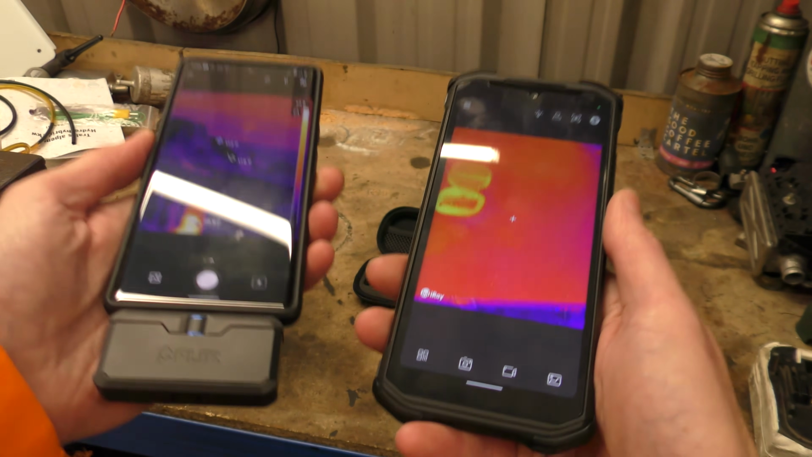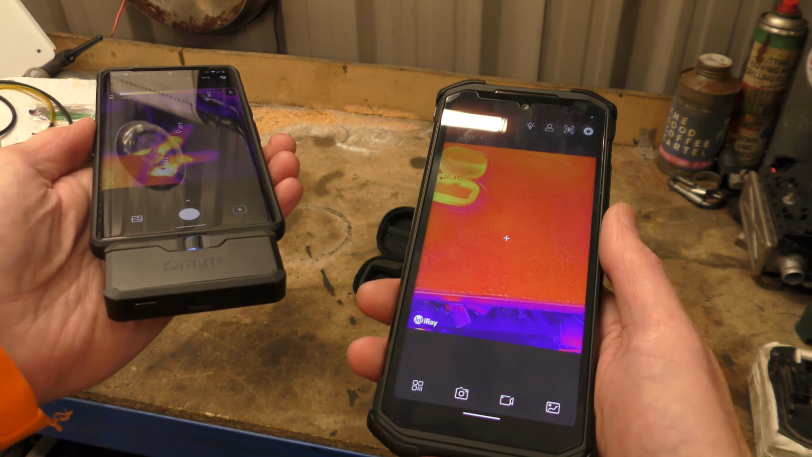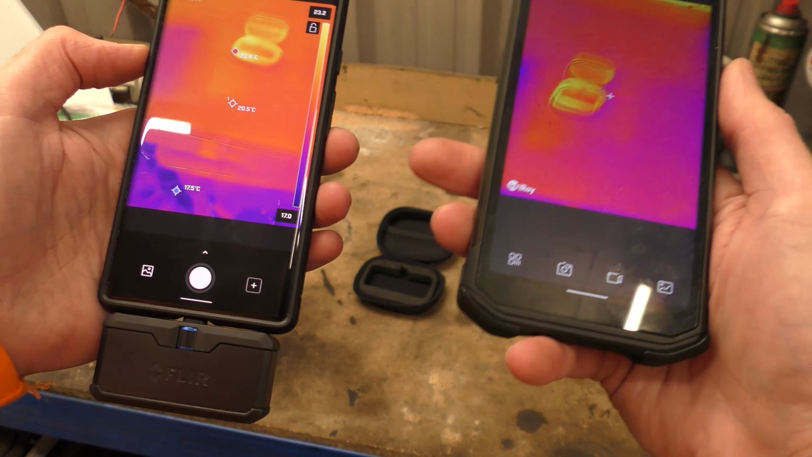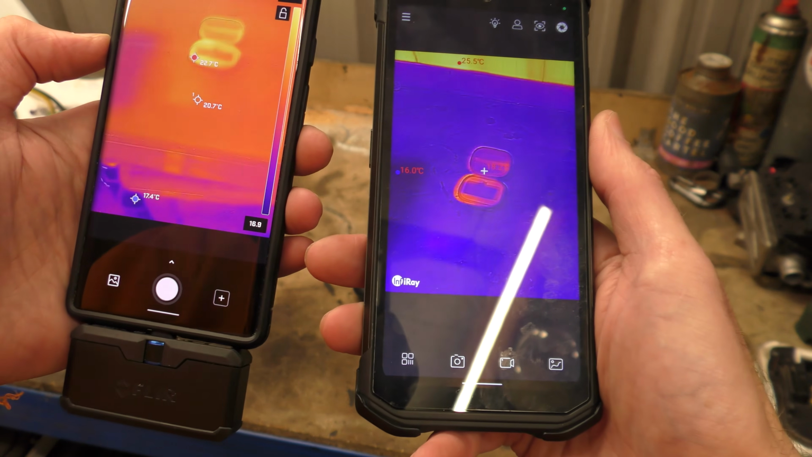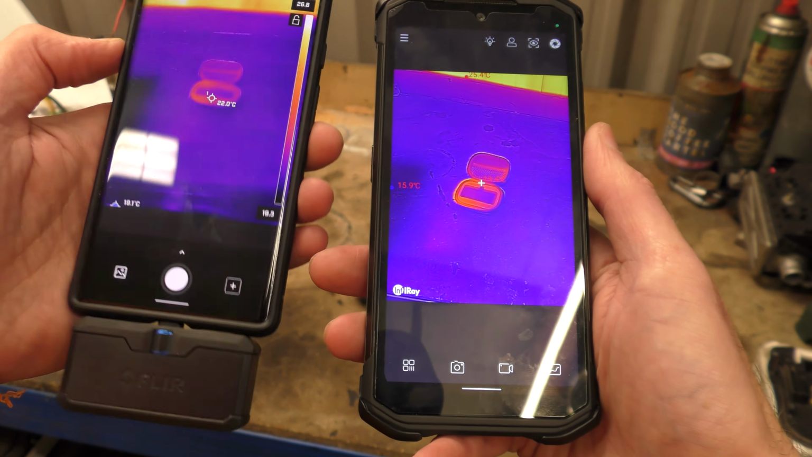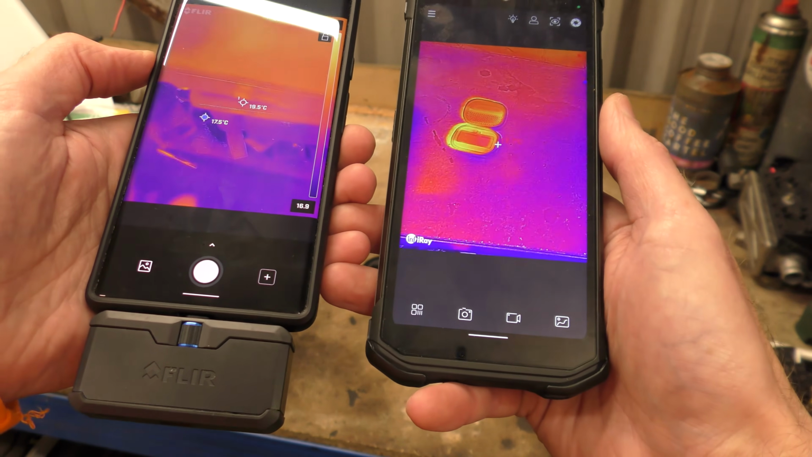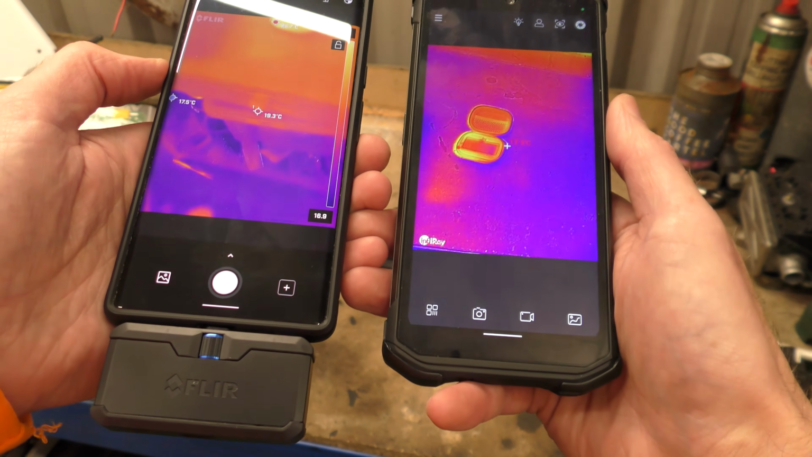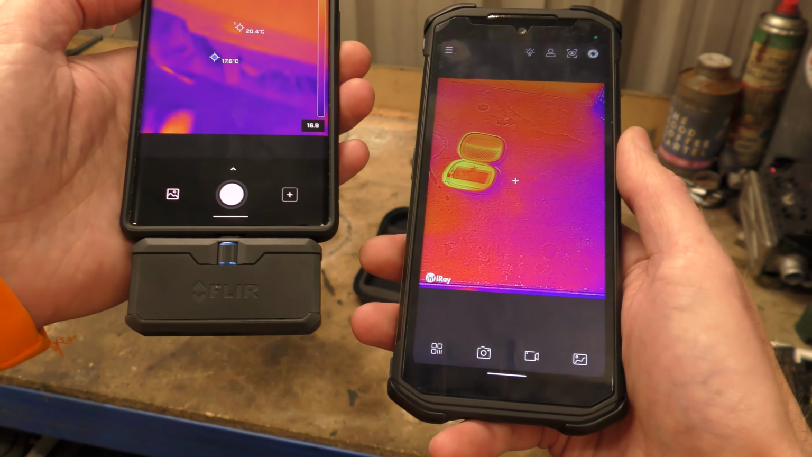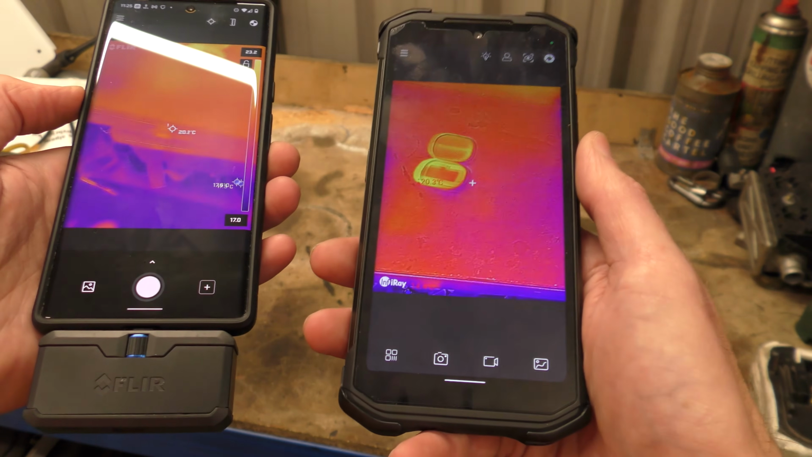So given that, at £300, I would probably still buy the FLIR, even though it's lower resolution, but perhaps a more accurate representation of thermal data. And it's the same as multimeters. Nobody gets in trouble for buying a Fluke and using a Fluke. If you're taking measurements and it says 12 volts on a Fluke, you don't argue with that. The same goes with FLIR. It's a branded name and people tend to trust it more.